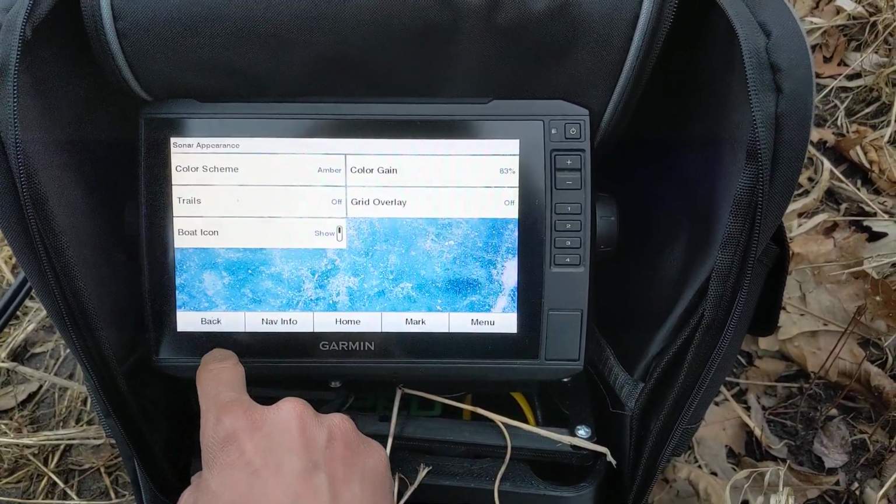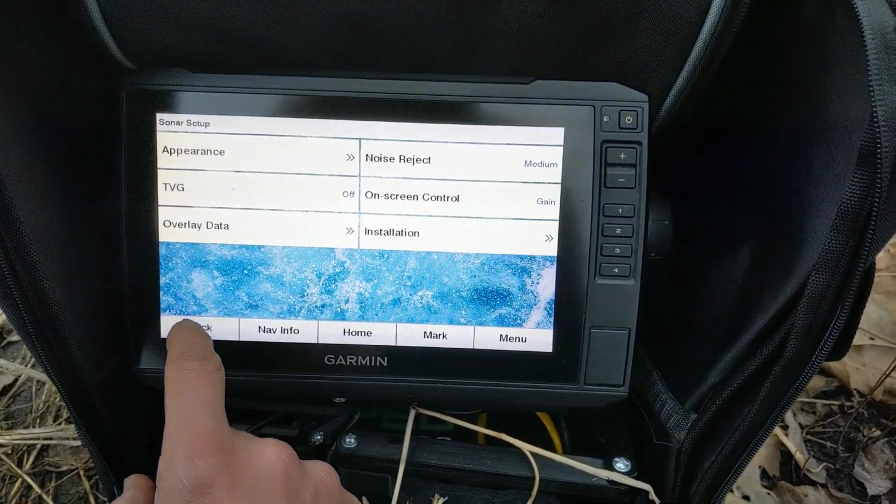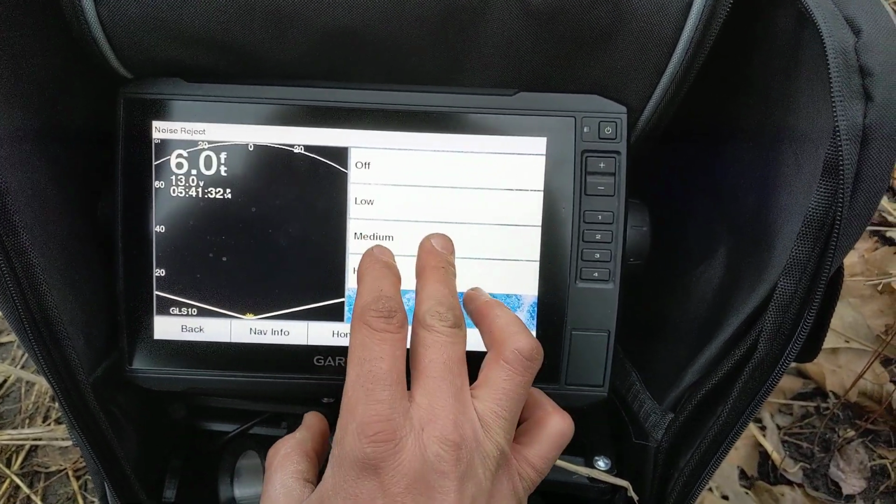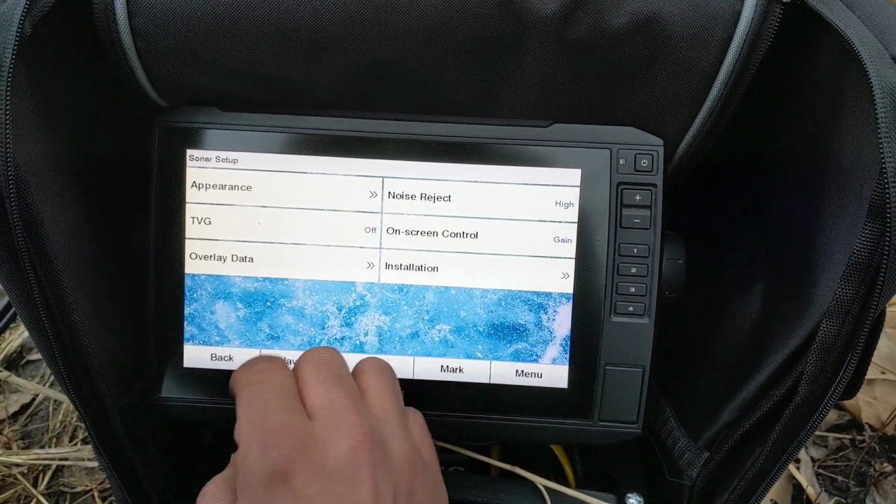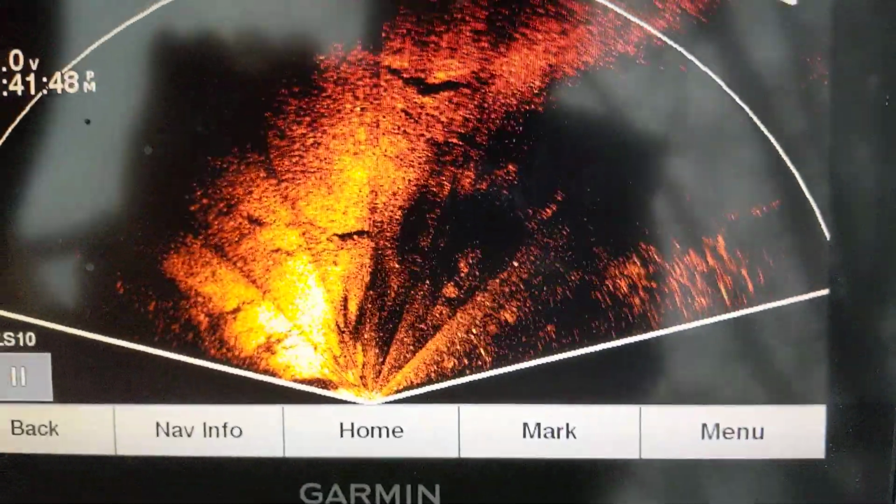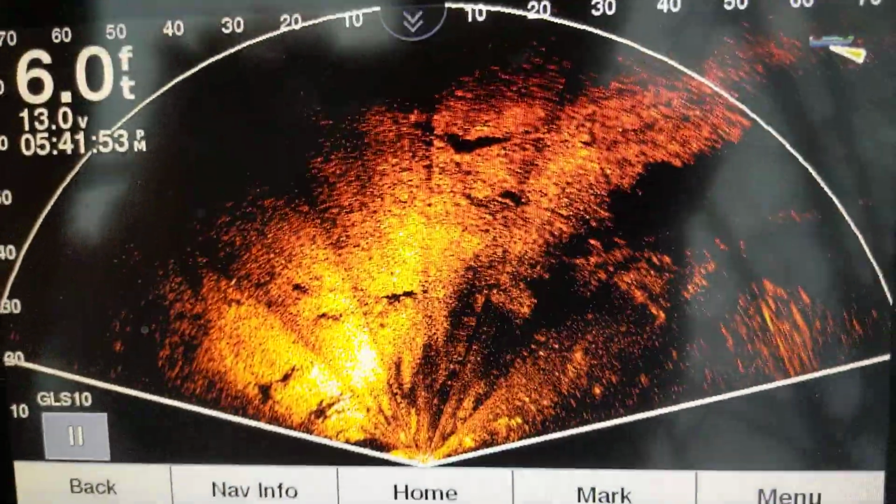And one thing I'll show you that I found out with perspective mode, especially, you want your noise pretty high. I run mine on high and then my TVG off. And I'll kind of show you the difference here in a second when I get into this. So let's set her down in here and see what we can make it look like. It's going to be hard with one hand to do this.